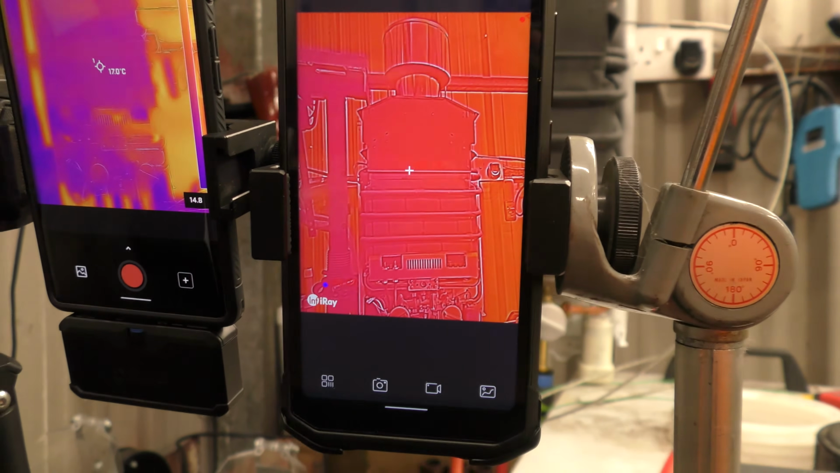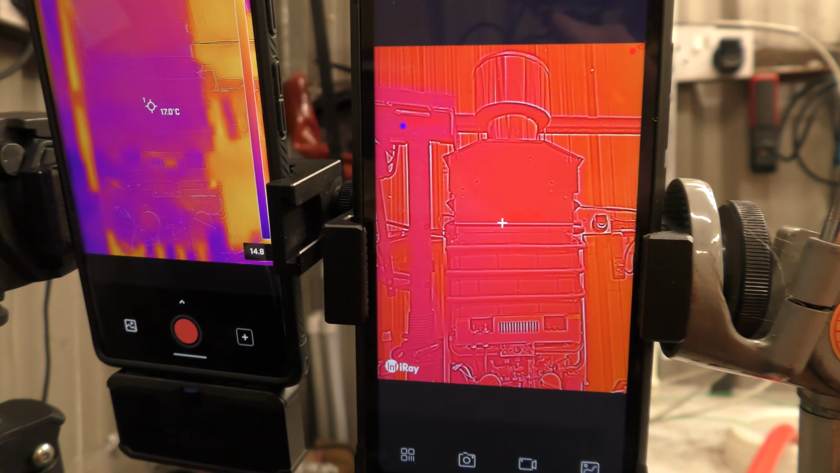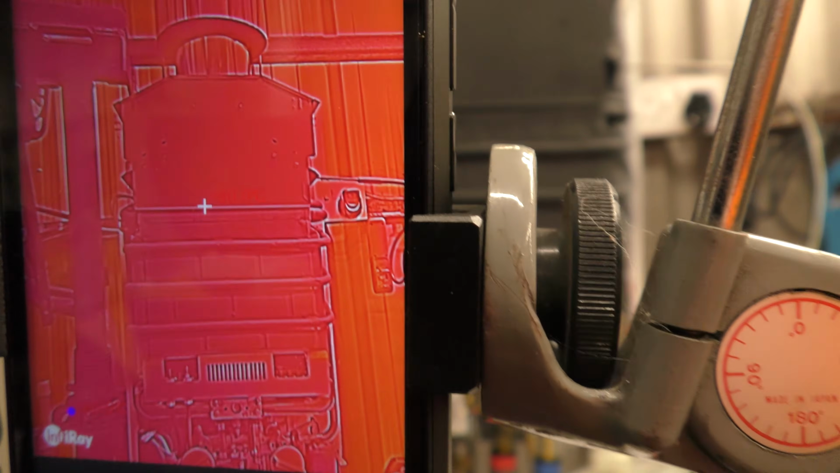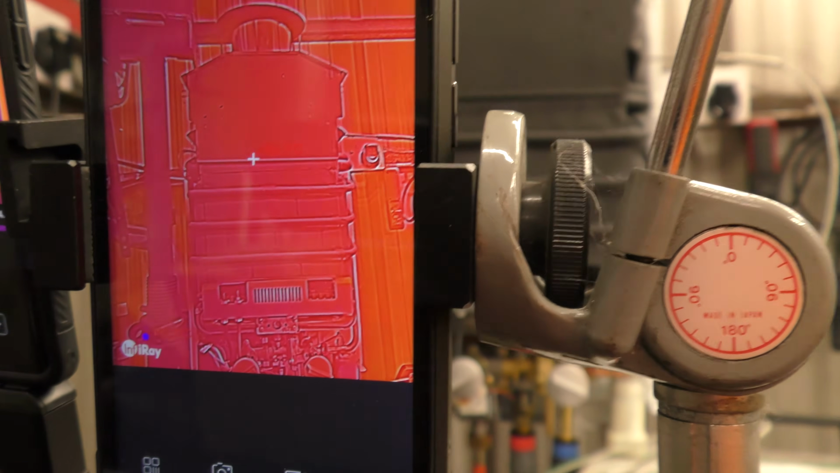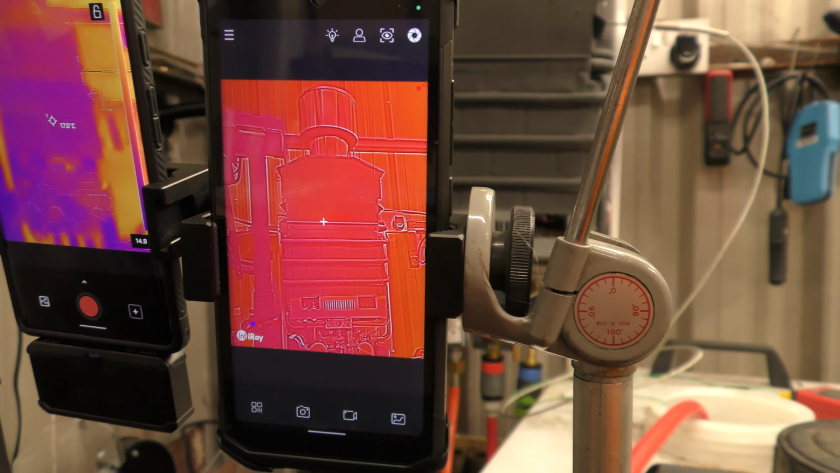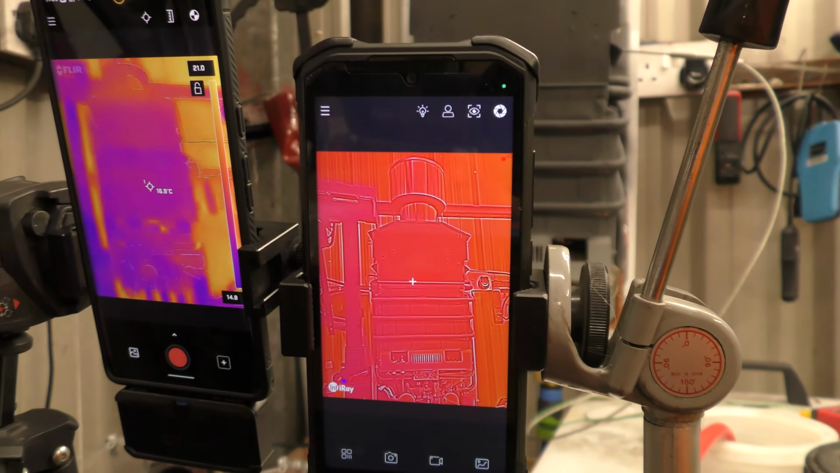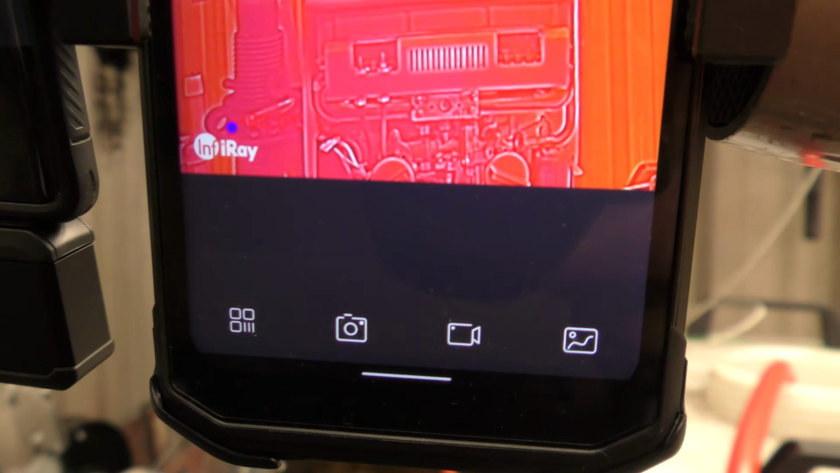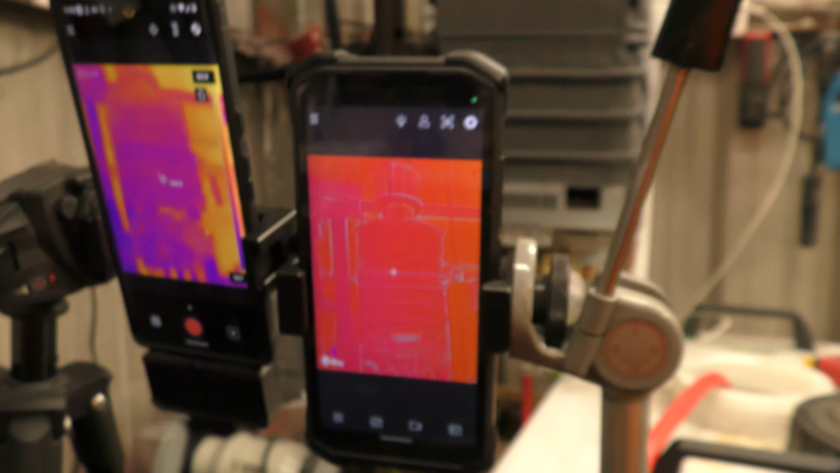Now, already the FLIR has the advantage here, in that it can see lower temperatures even in the higher setting, whereas you can't really see it on there, but I can see it and it just says less than 80 degrees for the InfiRay. InfiRay is the actual brand of the thermal imaging device that's on the phone.